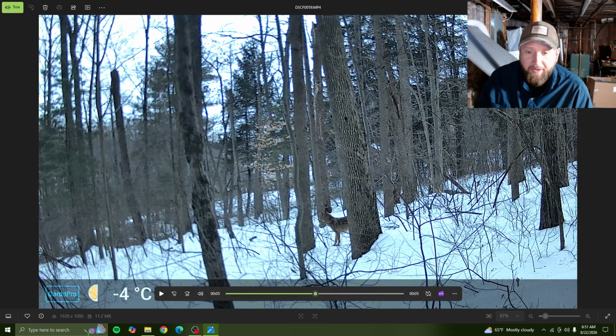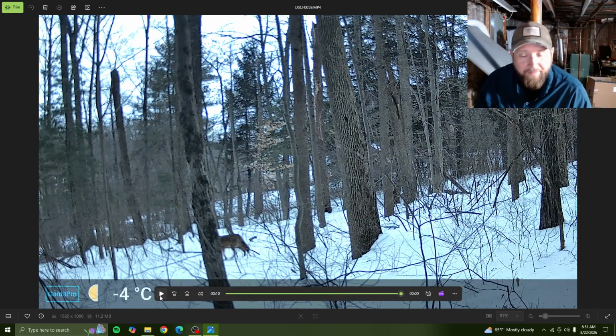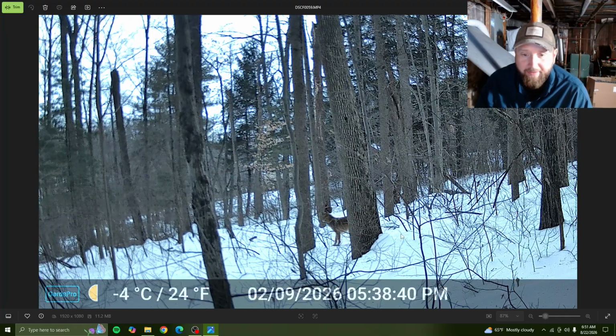There's freaking coyotes. Yeah, I thought it was a fox at first. Wow, that's crazy. There you go. It proves that coyotes are everywhere. Internet, confirm. That's not a fox. That looks like a coyote to me.